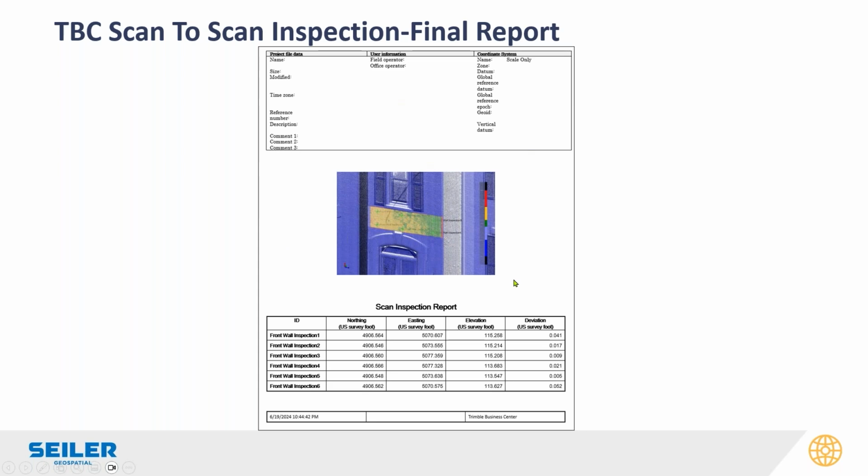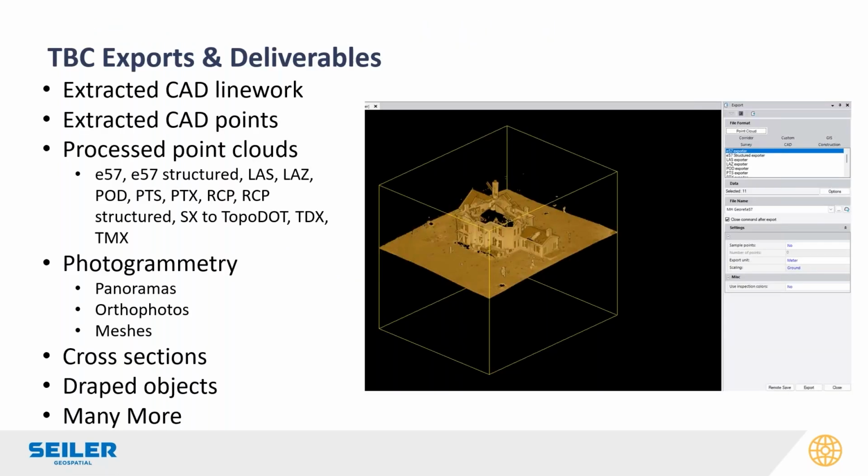And again, we're only touching the surface today. There's much more, but we get to our deliverables portion here. We're exporting out CAD line work. I think what I sent Mark yesterday was an E57 of the building. Again, we can process point clouds and send those out in multiple formats. I didn't even talk about photogrammetry today. That's all in there, and there's lots more.